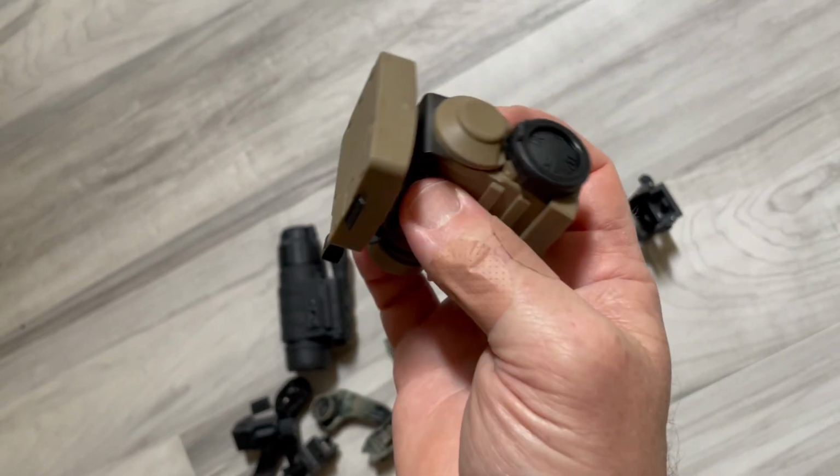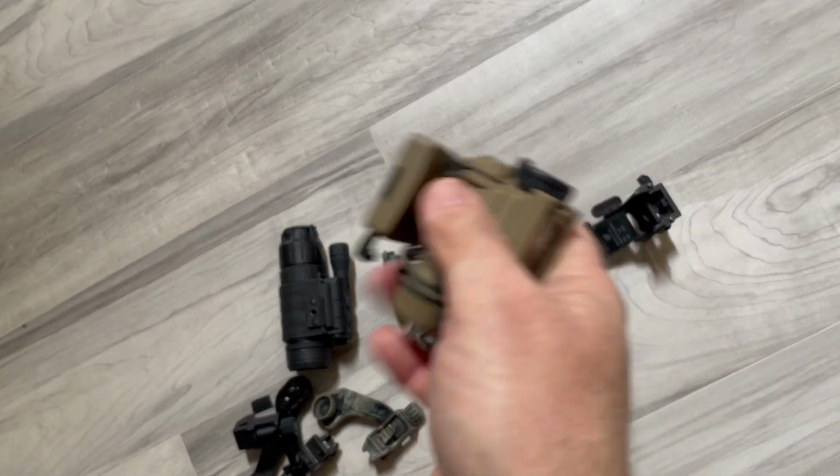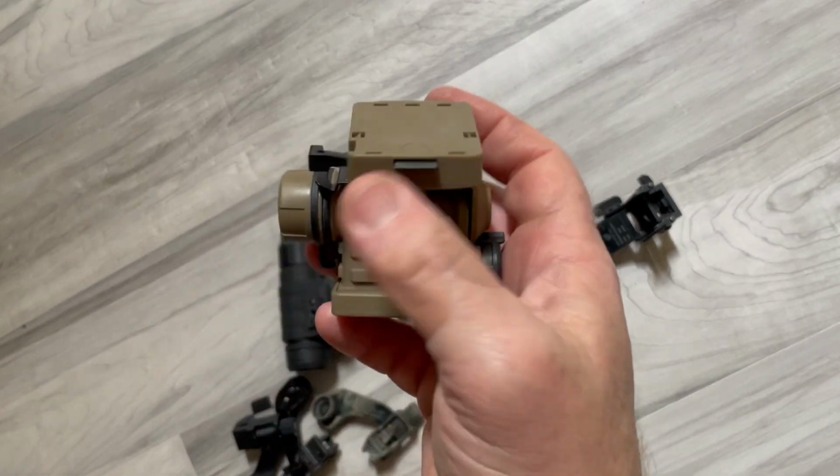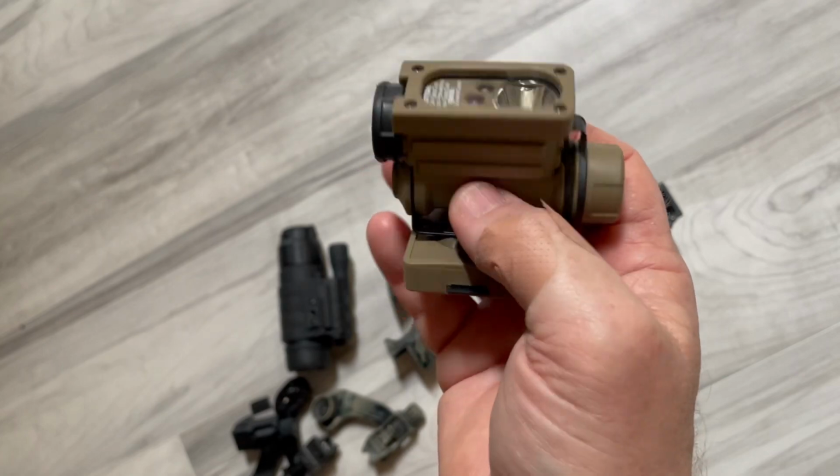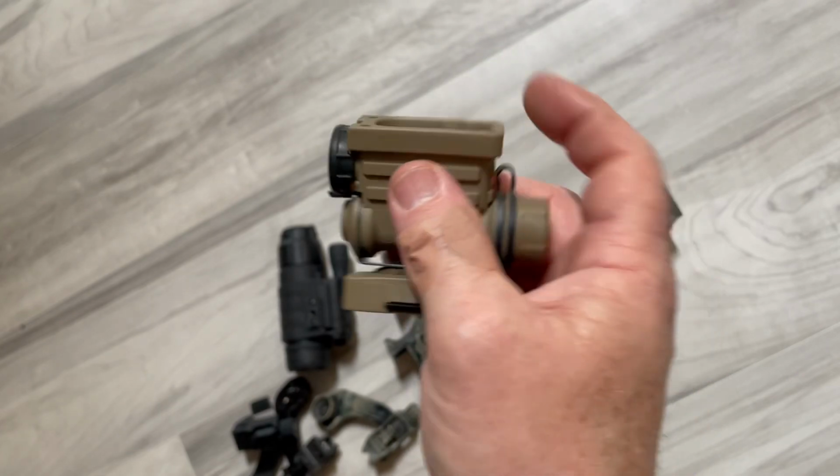So this, as you can see, is a mount. It goes on the front of these mounts here, the Rhino mounts I have. This snaps on the front. Yeah, it's made out of plastic. It's not designed to be beat up a whole lot. This is a Surefire.